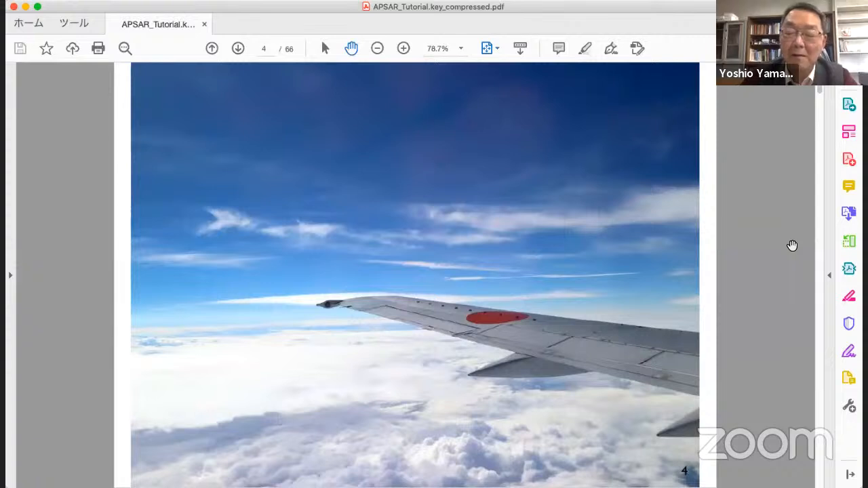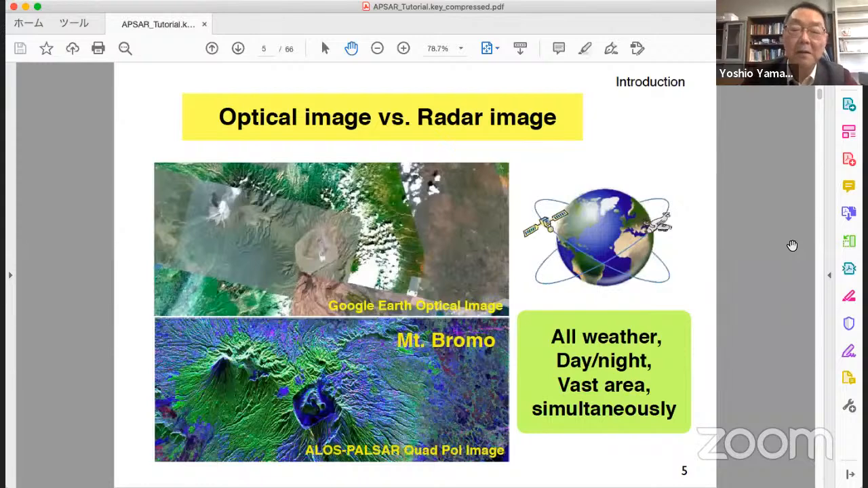When we took flight, this picture was taken from airplane. As you can see, we can see the many clouds, white clouds, but we cannot see beneath the cloud. Radar wave can penetrate. Just comparison of optical image versus radar image is shown here. Upper one is Google Earth optical image of volcano mountain Bromo in Indonesia. The lower one is Eros PolSAR image.